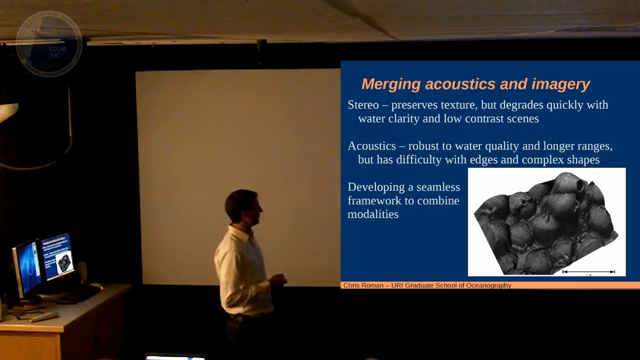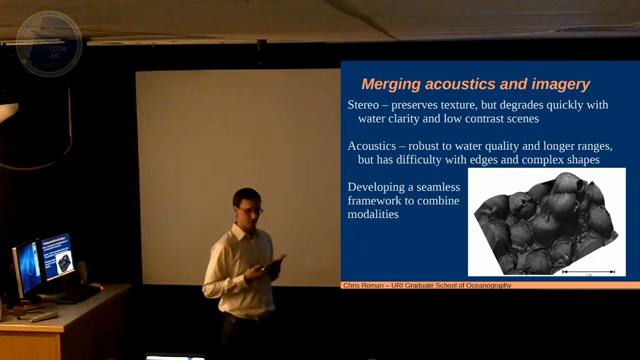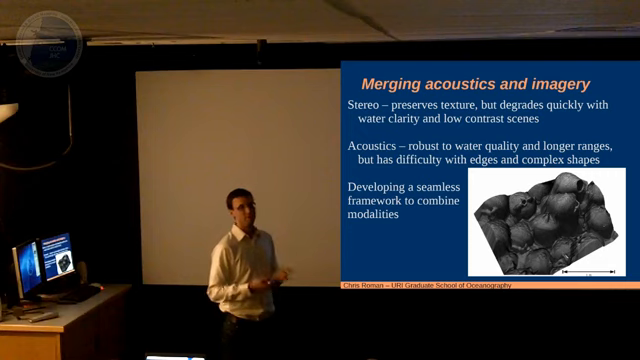Right? So can you create a sort of hybridized view? This is work from one of my students, developing a sort of seamless frame where you can produce a data product. So this little splotch of bathymetry here, these are ancient artifacts, was created with both vision and acoustics in a seamless way. So where there was very limited texture information, it brought in the acoustic bathymetry data and made the shape. But where there was texture information, it used the stereo vision to produce the point cloud. And then it reprojected all the images back on top of itself.